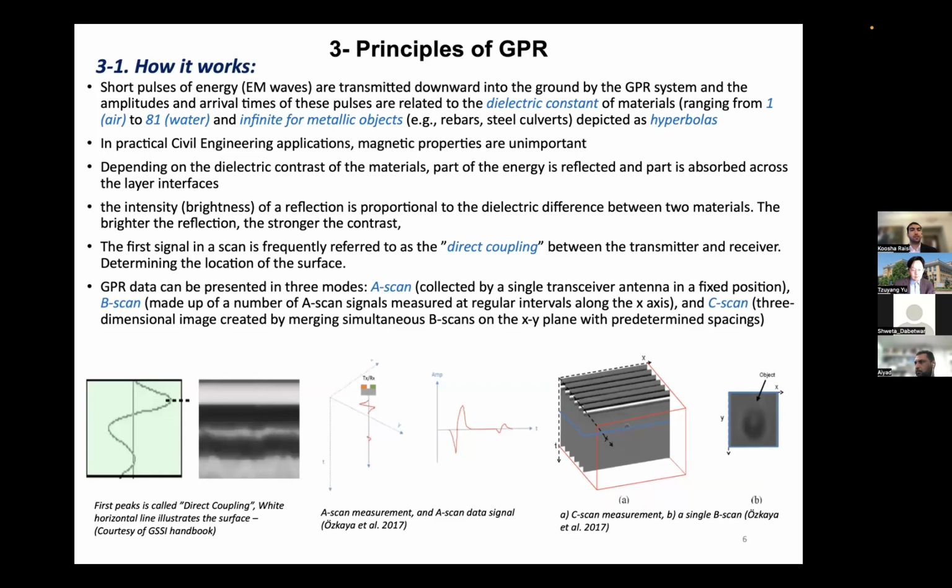GPR works by sending electromagnetic waves transmitting downwards into the ground. The amplitudes and arrival times of these pulses are related to the dielectric constant of materials, which range from 1, which is air, to 81, which is water, and are considered infinite for metallic objects such as rebars and steel culverts in this experiment. And they are depicted as hyperbolas, which we will get to. In practical civil engineering applications, magnetic properties are neglected and unimportant. Why? Because the materials that we work with here are considered to be non-magnetic.